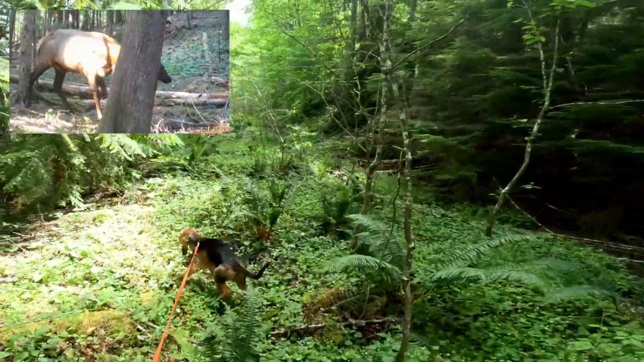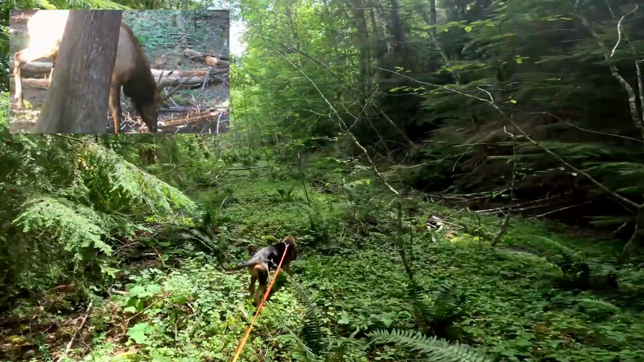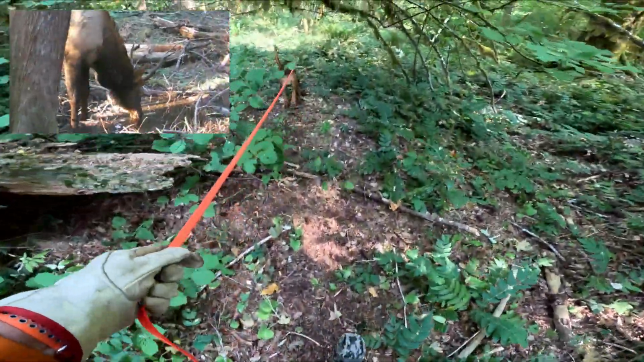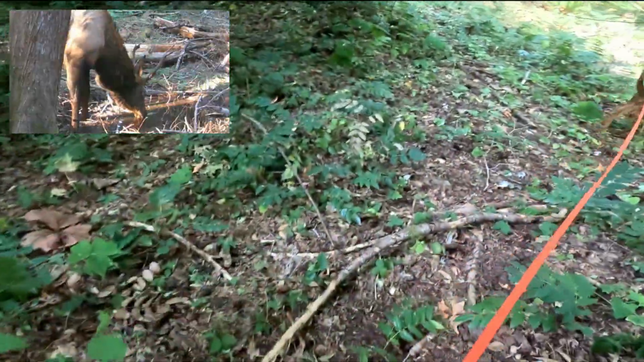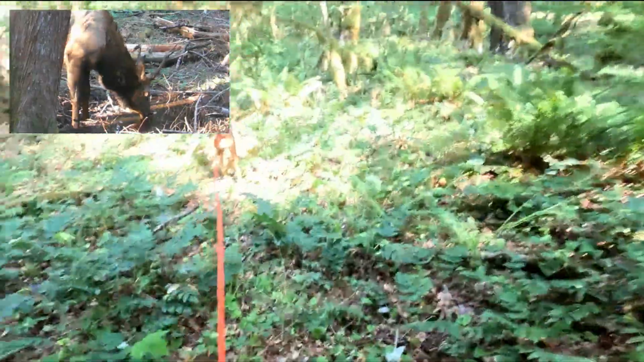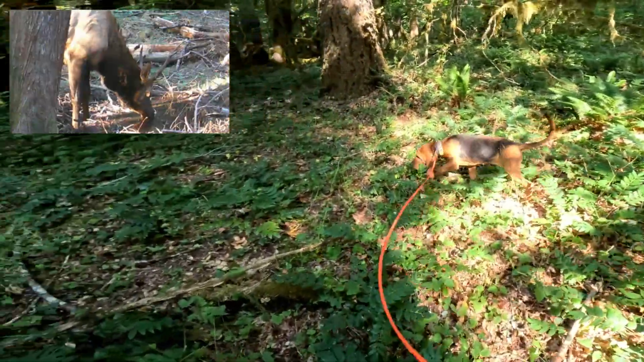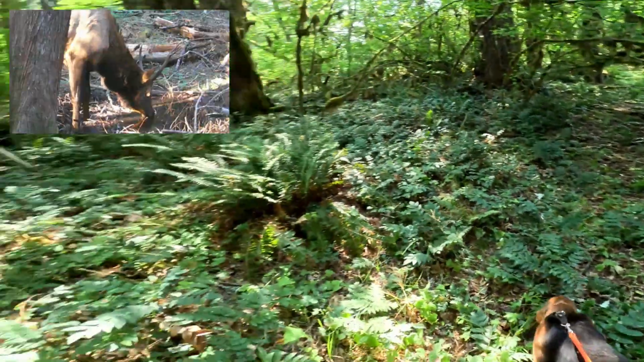Did you know bloodhounds have the strongest sense of smell of any dog? Their noses contain up to 300 million scent receptors. Humans have about 5 million. And she is just working it. She is just smelling everything. So, yeah, there's lots of smells here, huh?